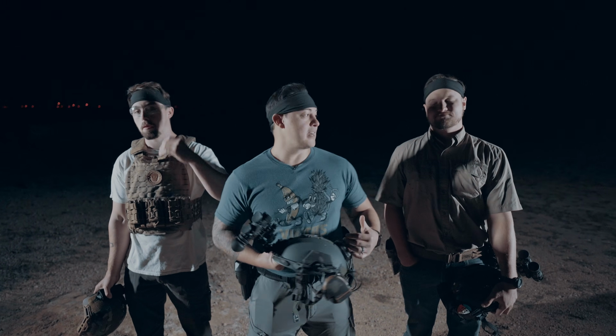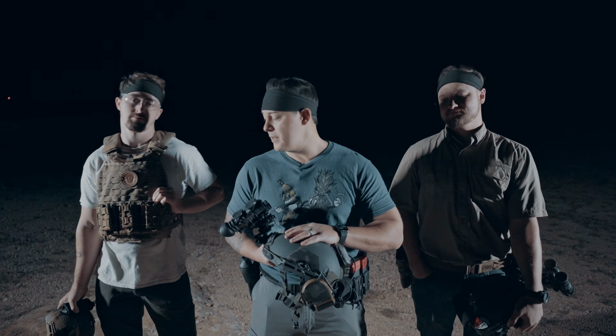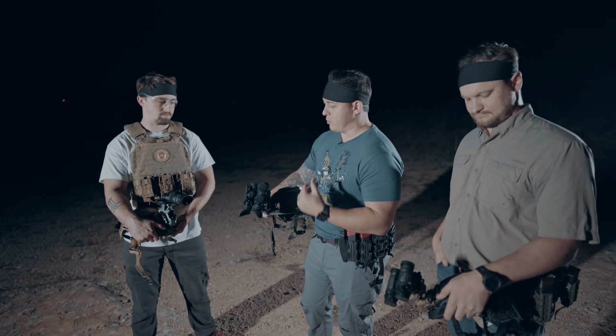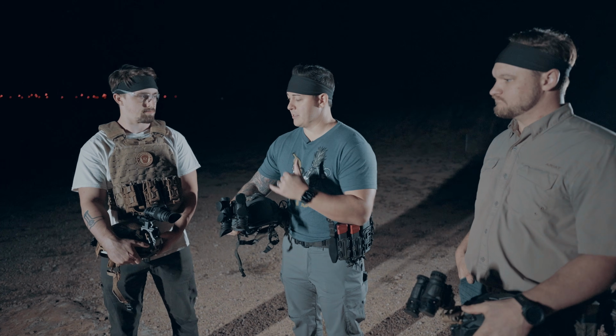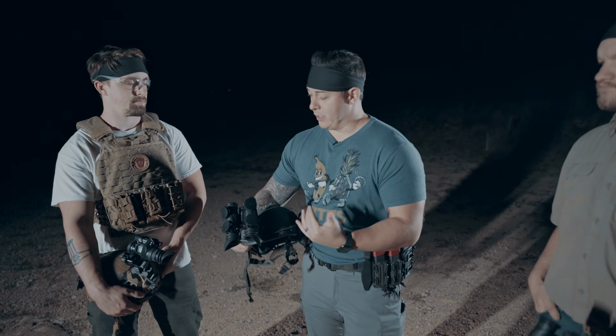All right, so neither of these guys have been under night vision before, correct? Correct. Perfect. All right, we're going to get them fitted up and put them through a small little first time course and hopefully have some fun with it. All right, so basic functionality as far as getting it fitted out. Obviously, we have two different sets here. You have the PVS-14s and we have the 31s here. But functionality is going to be basically the same as far as actually getting it fitted.